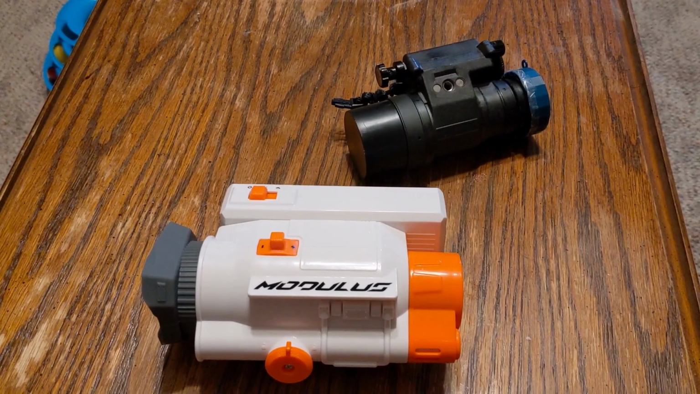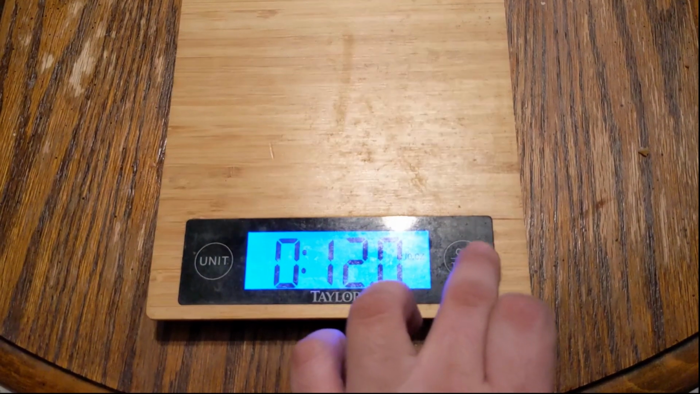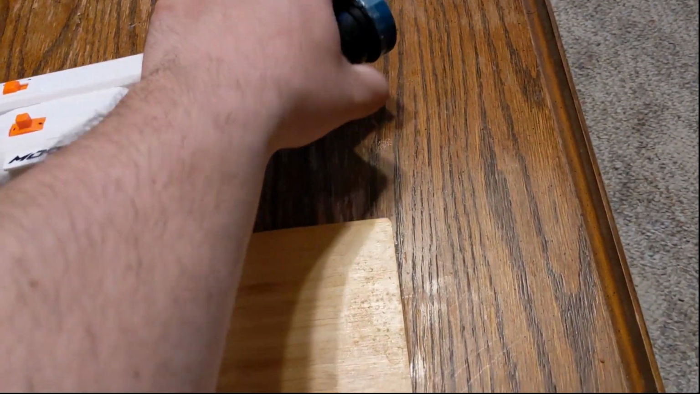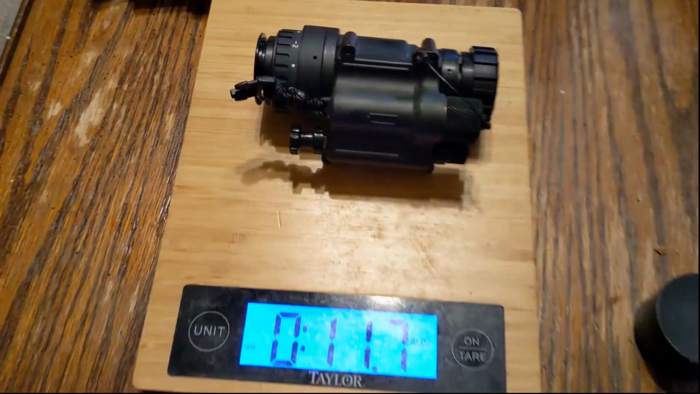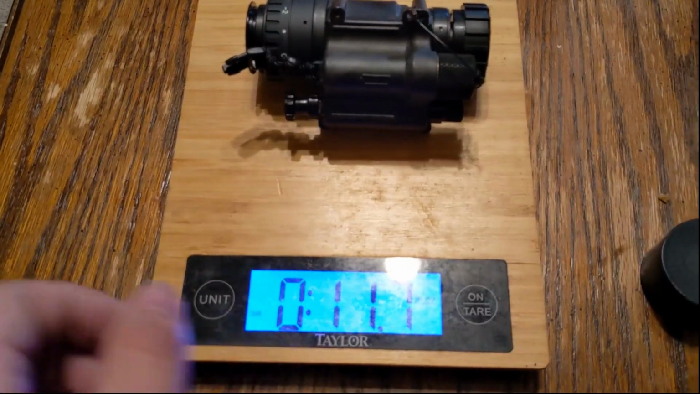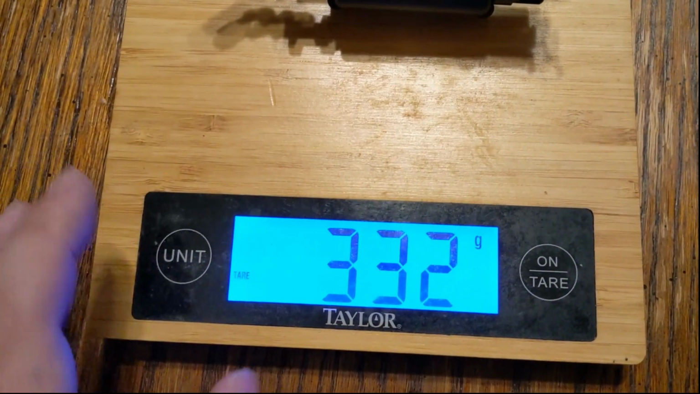Let me go grab my scale so we can weigh these. All right, so here's our scale. Let's tare it. All right, we're at 0. Let's put our PVS 14 on there. Let's take off the caps just for accuracy's sake. So with a battery and a sacrificial lens, we are at 11.7 ounces. 332 grams.